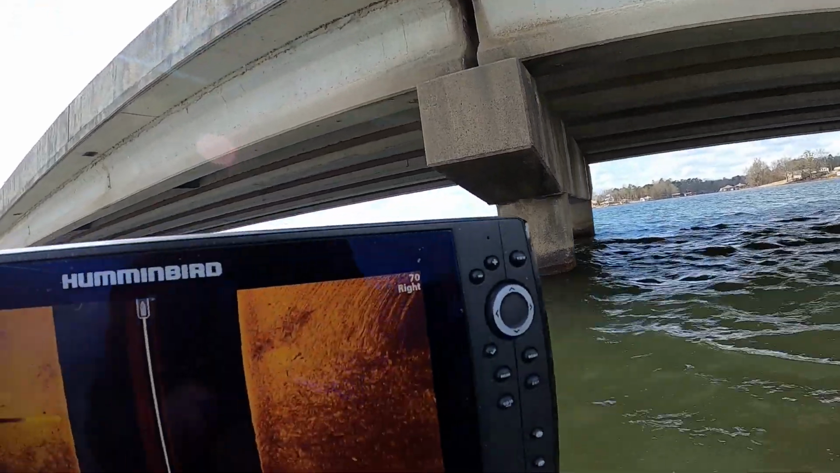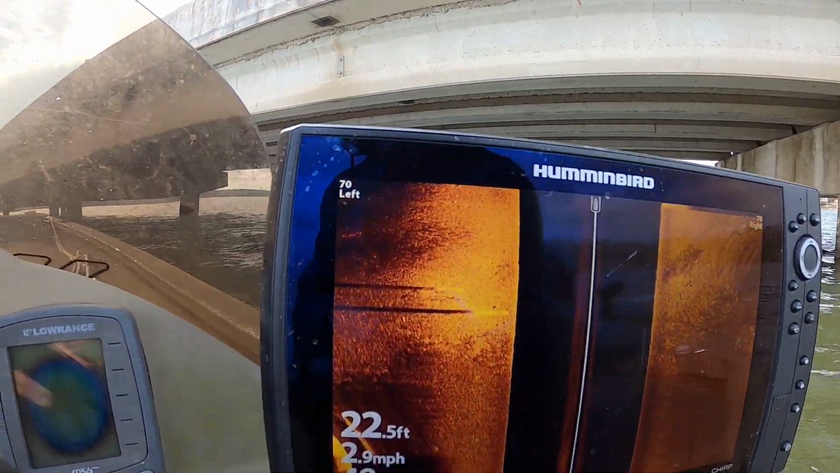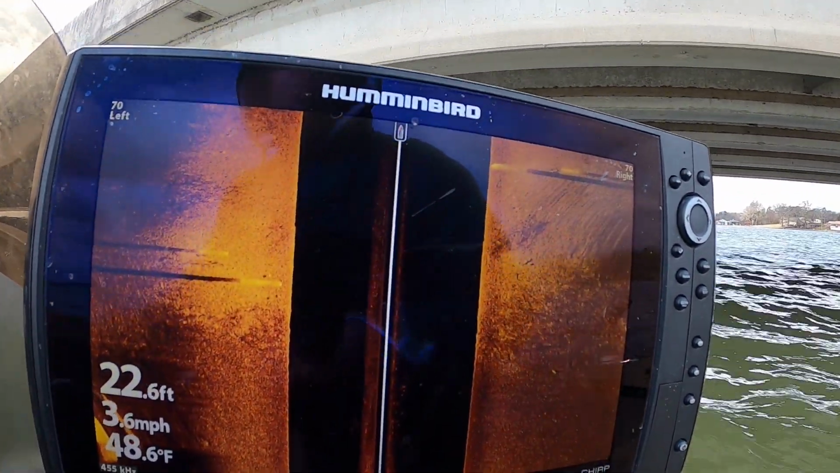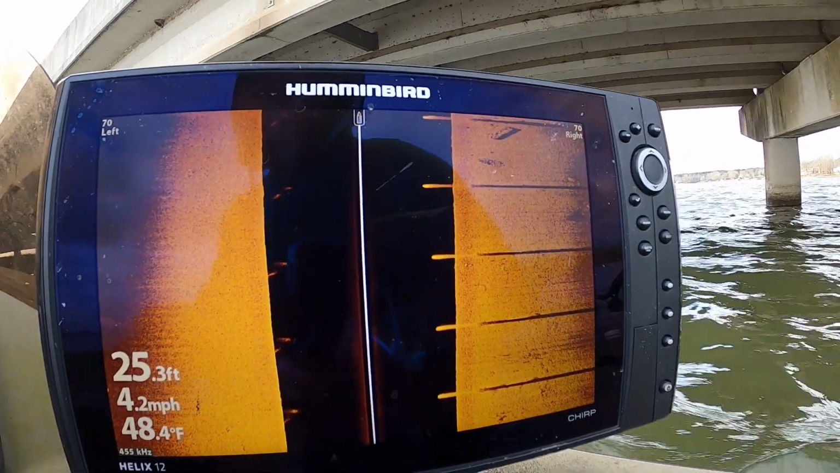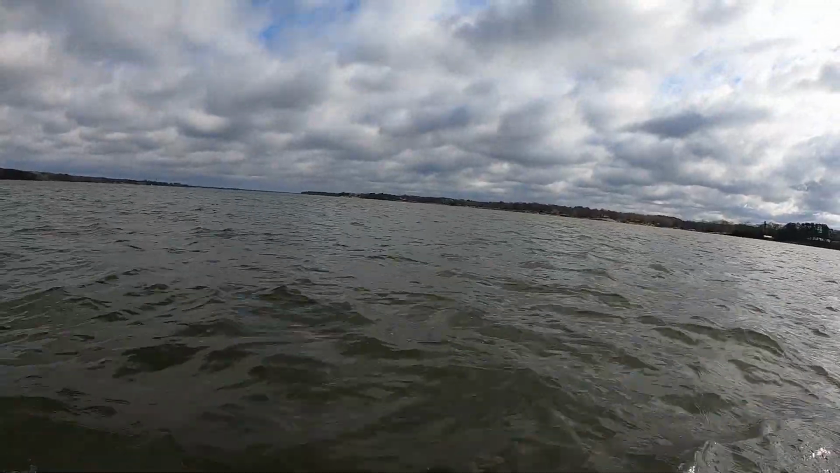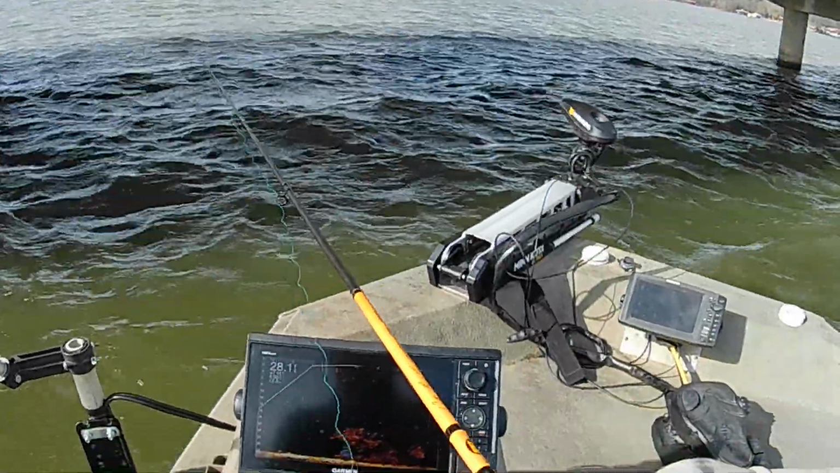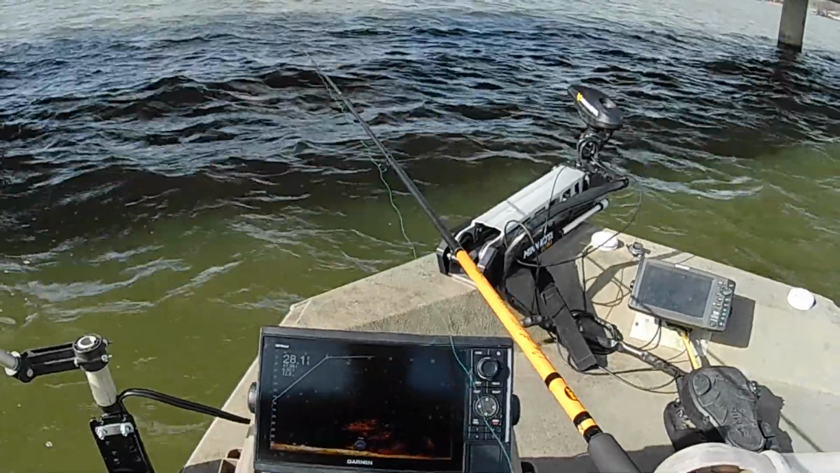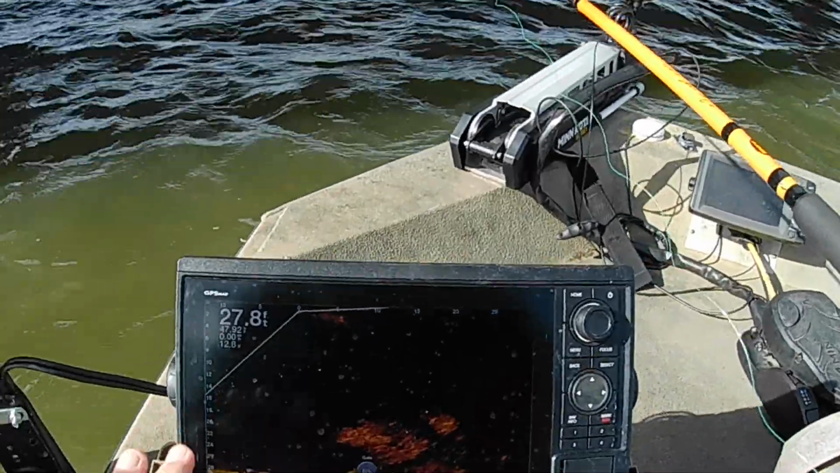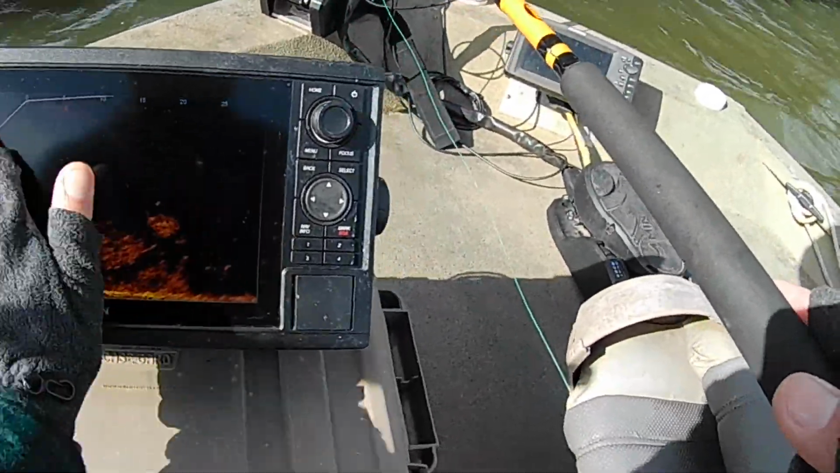First thing I'm gonna do is use side imaging to look down the bridge here. Just go down the columns and see if I can see anything that looks like some fish. Looks like somebody lost their boat down there. I'm gonna see if I can get a fish out of there. You can see that brush pile on this thing, I hope.